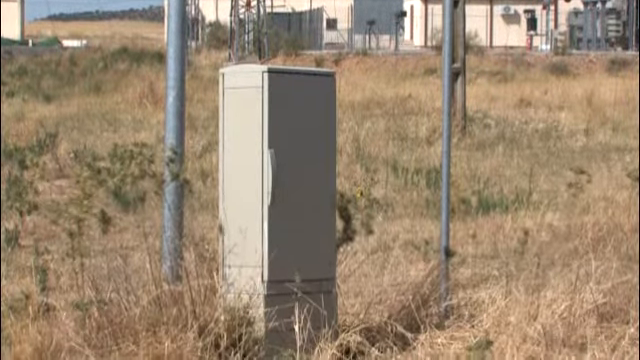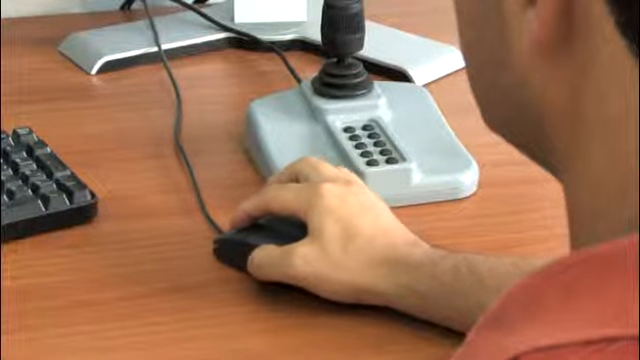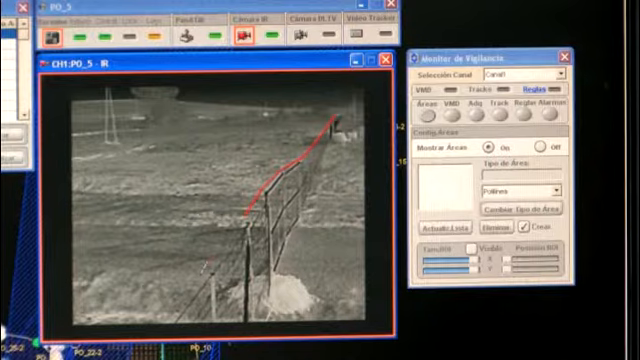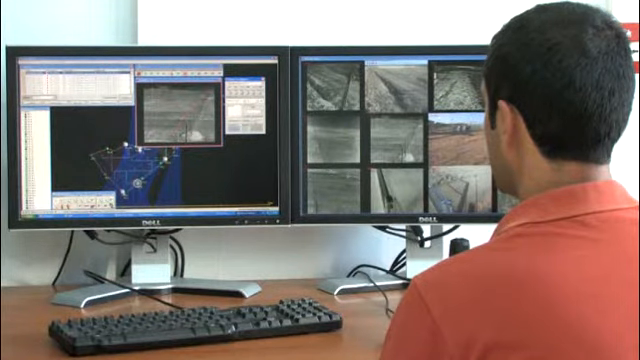The principle of the thermal fence is quite simple. All cameras are mounted in a fixed position along the perimeter. Inside the FLIR Sensors Manager software, tripwires, a video analytics algorithm, is used to detect if someone is trying to intrude the perimeter. If someone crosses a line which is set in the video analytics, an alarm will go off. A light will start to flash and an acoustic alarm will go off as well.